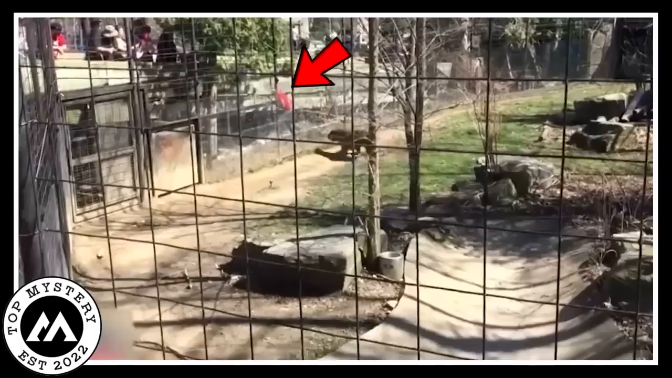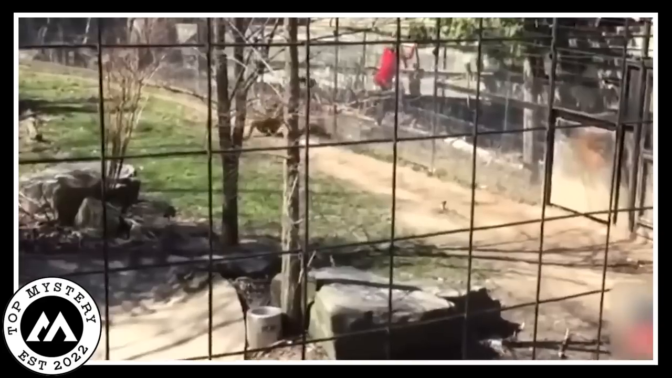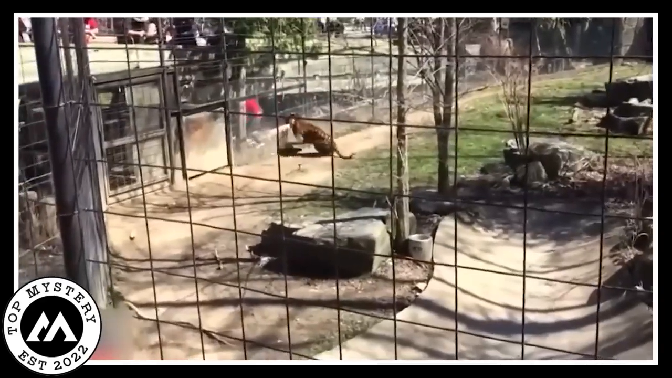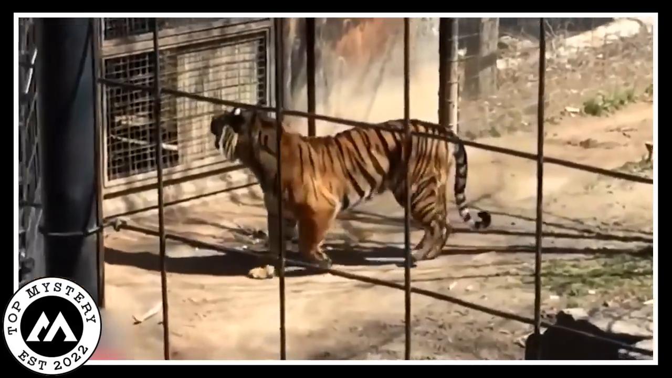Woman over tiger's fence. A lady's hat took a wild trip at the zoo when it flew into the tiger's pen. Caught on camera, she boldly climbed in to retrieve it. Heartbeats raced as she climbed back to safety, and another tiger in a nearby enclosure added to the tension.